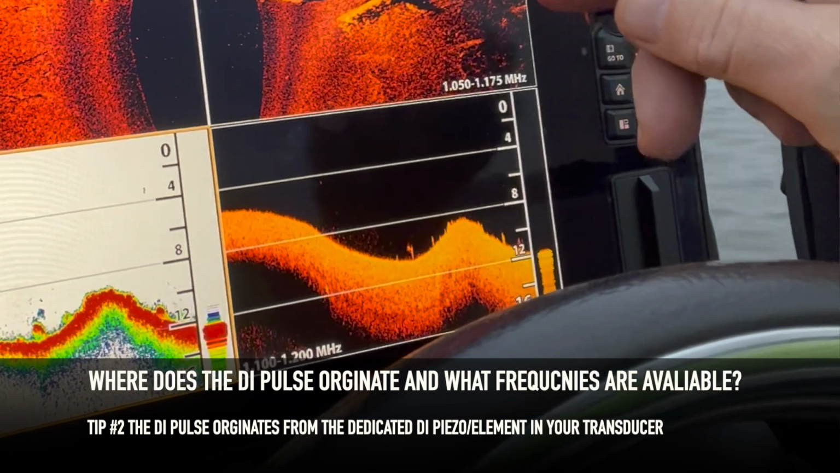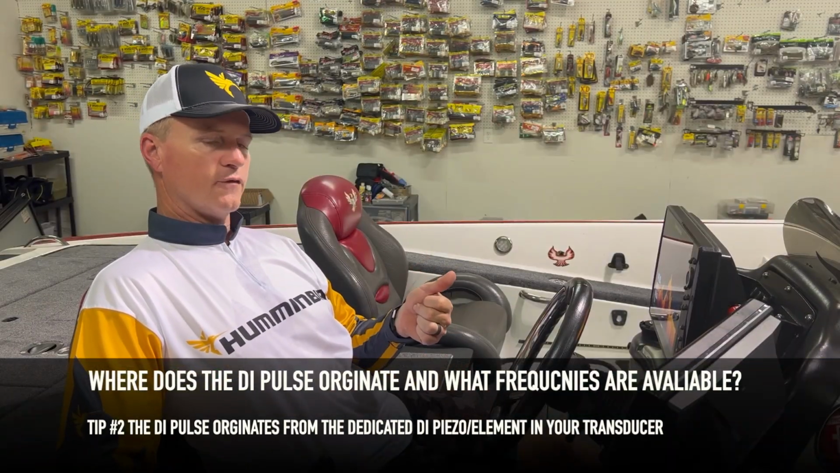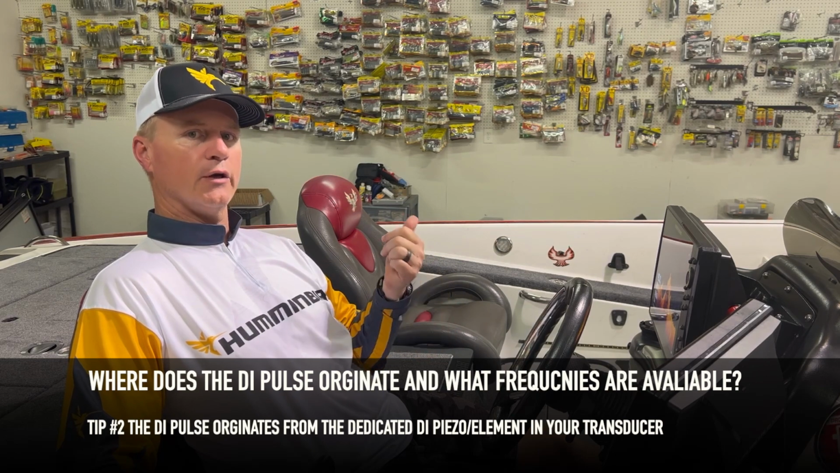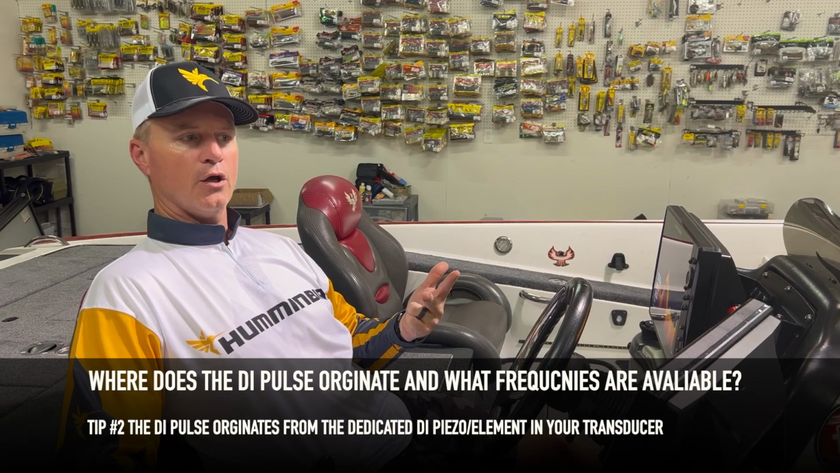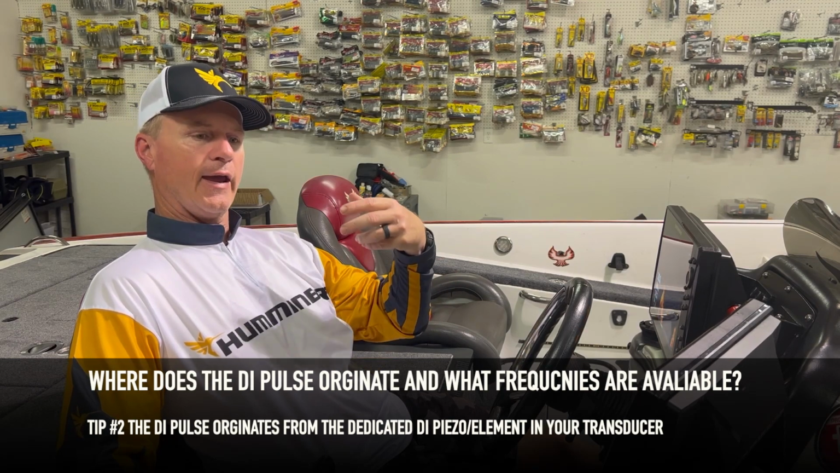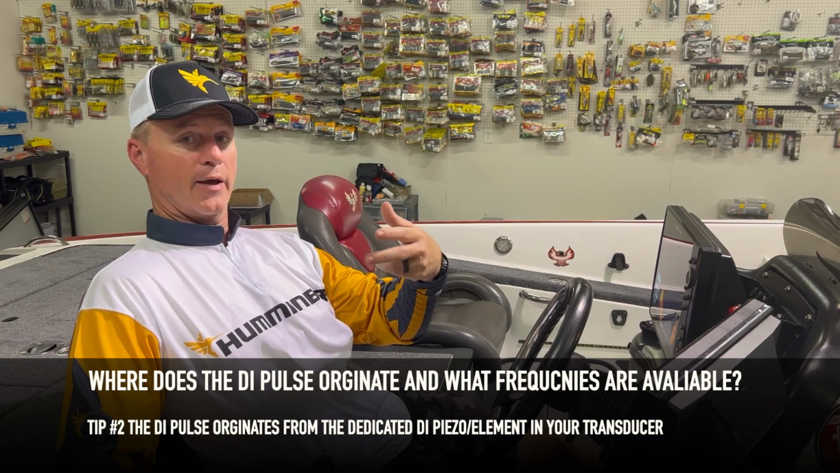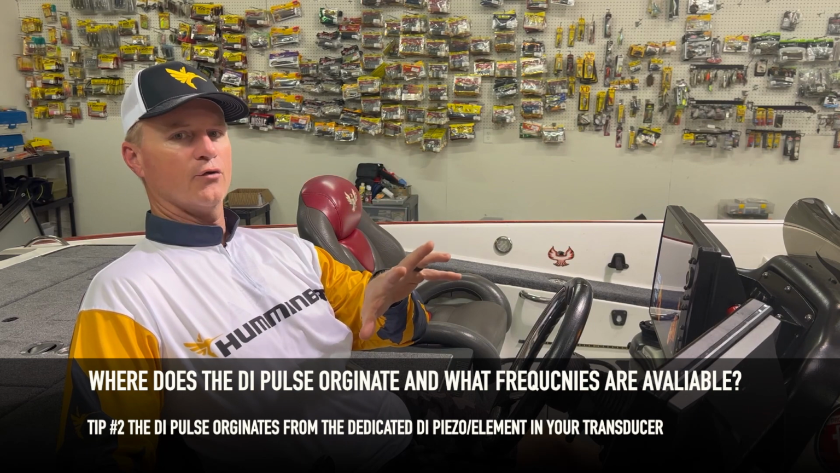So there's really three frequencies available for mega down imaging. You've got 455, 800, and of course 1.2 megahertz. So really I focus primarily on 455 and 1.2 megahertz. The majority of the time I don't really mess with 800 that much.